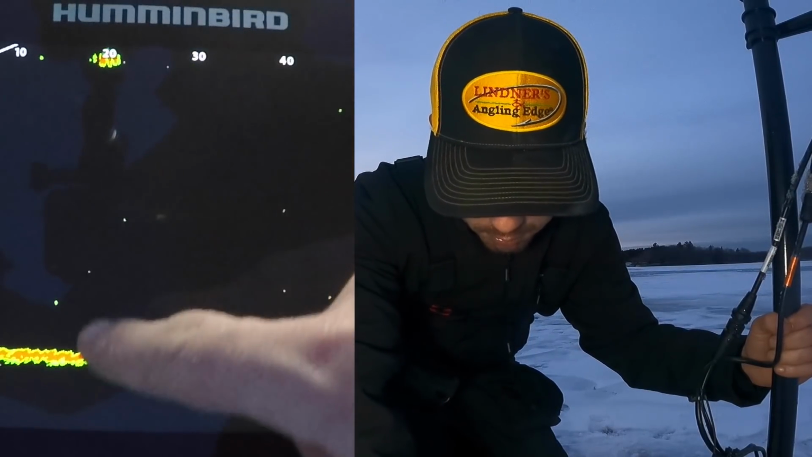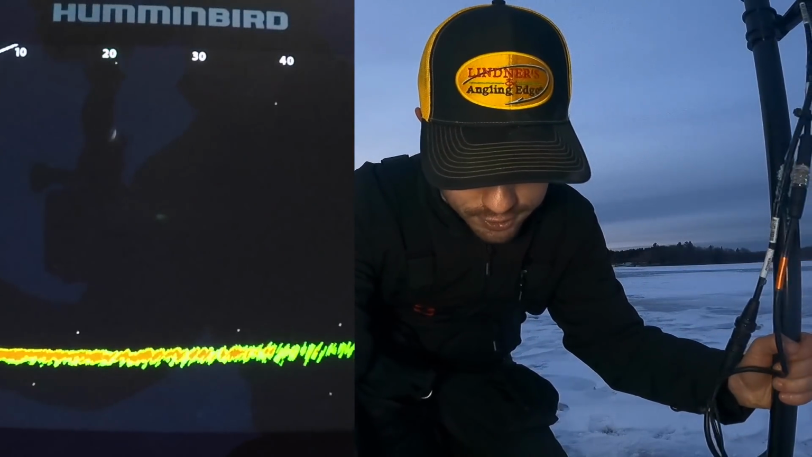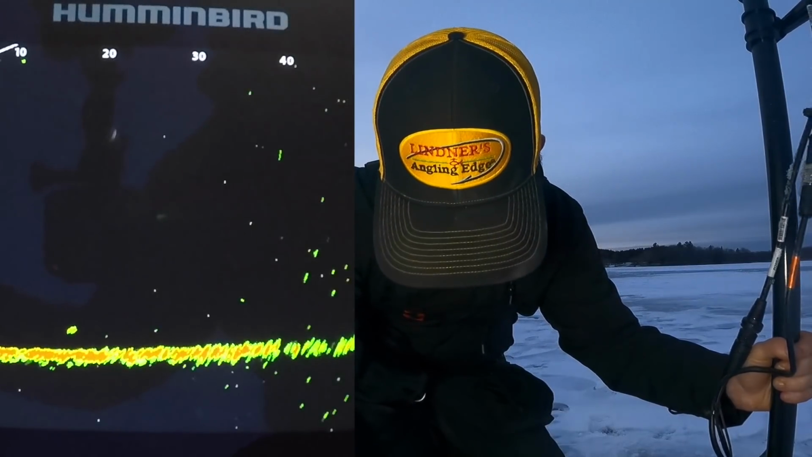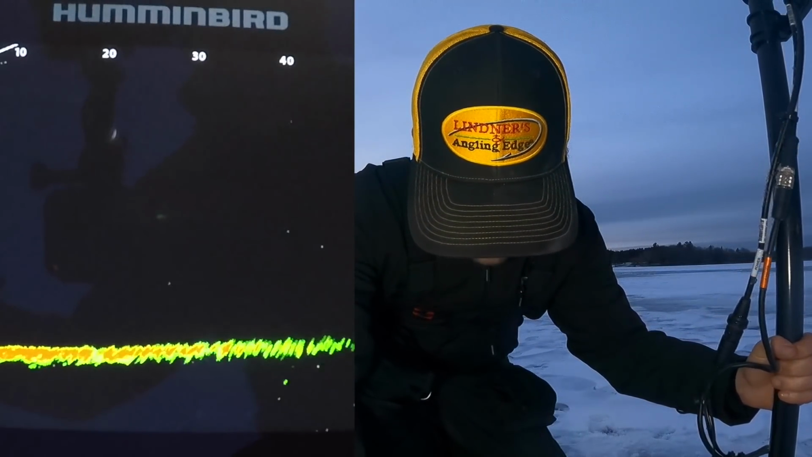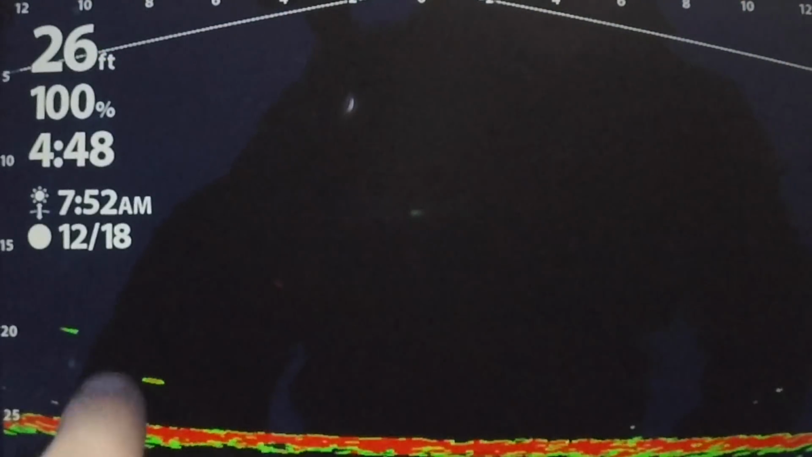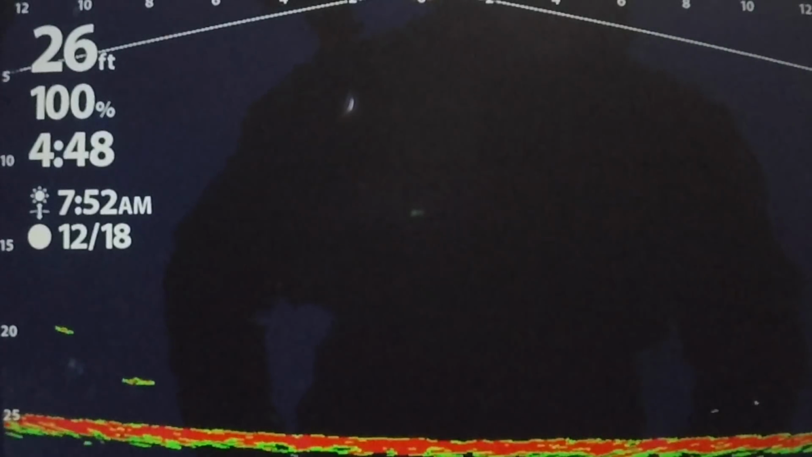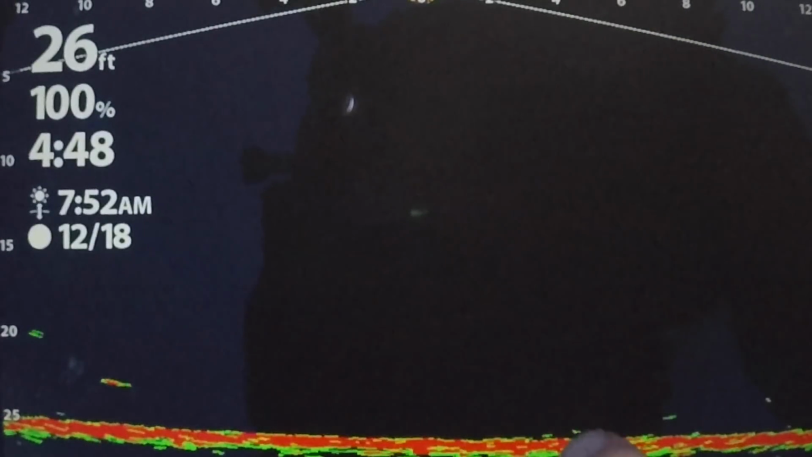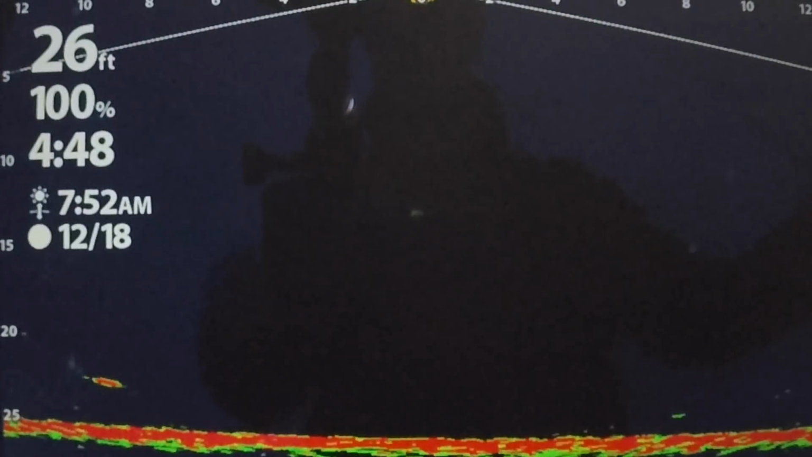This is where I drilled my hole, but as you can see, the fish have kind of vacated that area. They're actually a little bit over to the right, so we may have to track them down a little bit. Oh, and you can see a couple of fish out here on the left. And yeah, I think I see one right there on the bottom too, possibly.